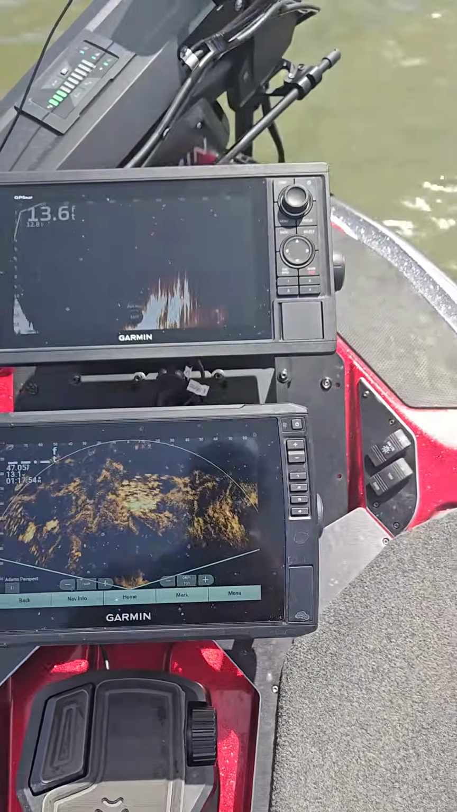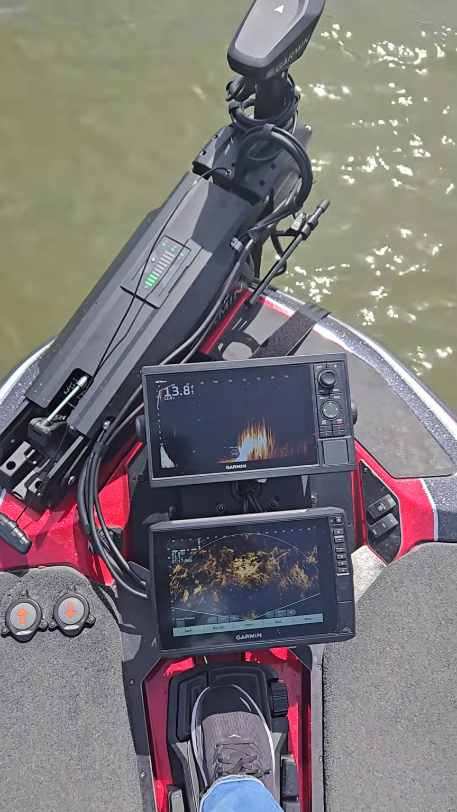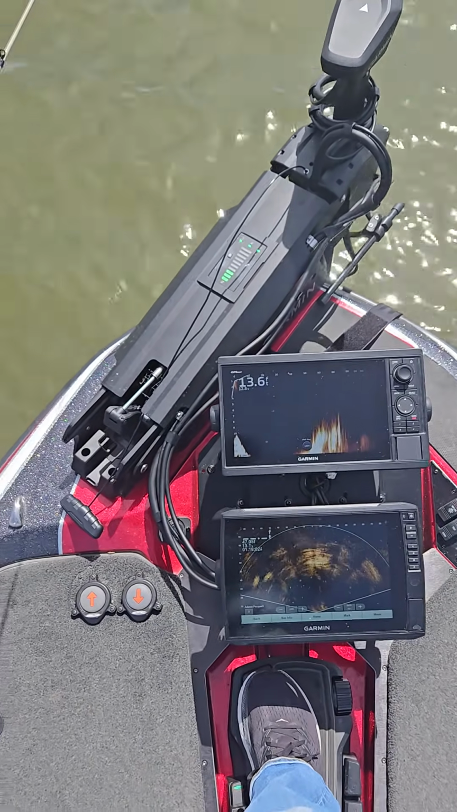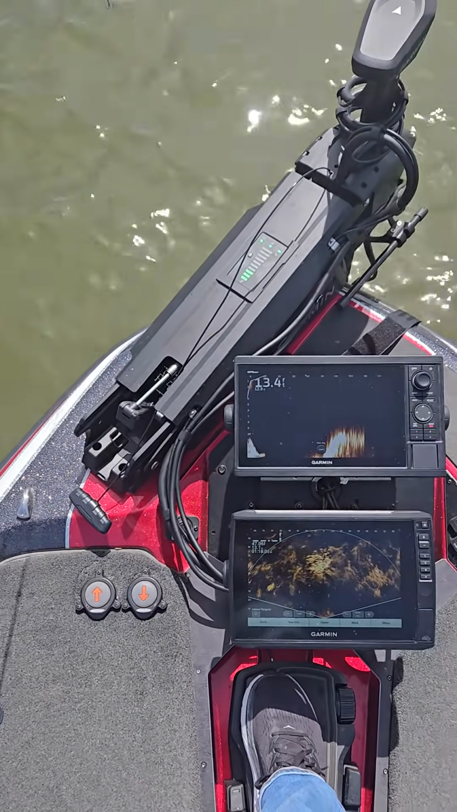Gonna go over the Livescope setup live here. What we got, dual Livescopes. We're on the lake. It's a little windy, so bear with me, but I'm gonna show you guys how I got this set up and the settings that I got it on. We'll go over all that.